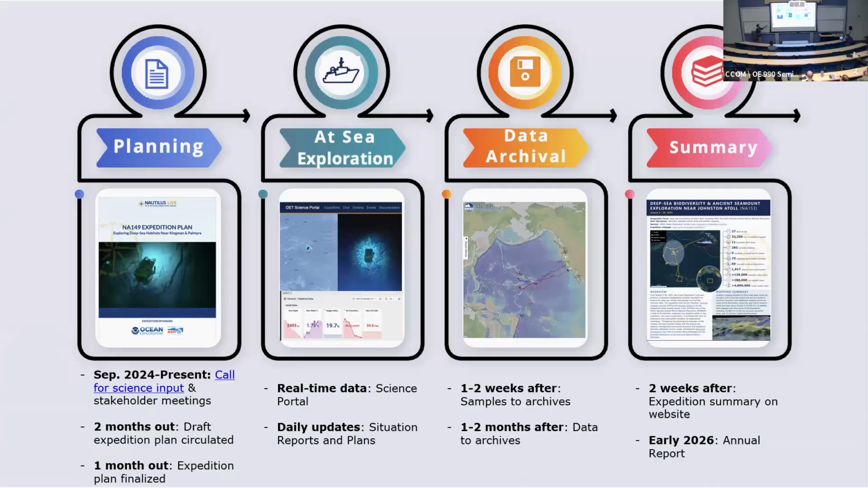So we have the planning phase I just described. Within about a month of an expedition, we'll have a final expedition plan that details where we're going, what assets we'll be on, who's going to be on board, and what we're doing. We do the expedition. There's a variety of ways to participate, which I'll describe. And then within a couple of weeks after the expedition, we try to get the samples on their way to public archives so that the data can be used quickly. We don't want it just sitting on a hard drive on someone's shelf.